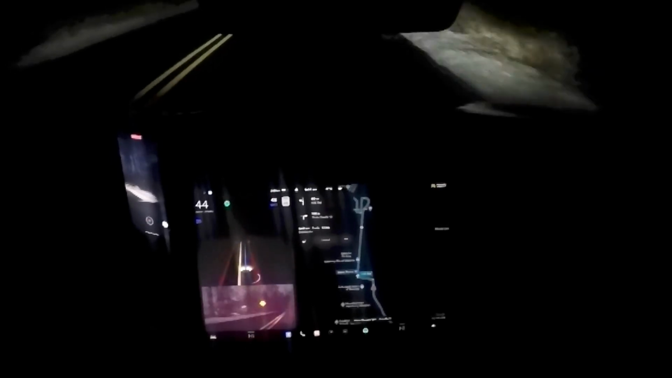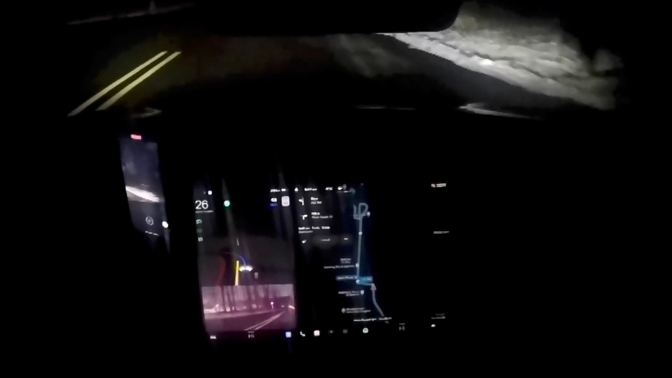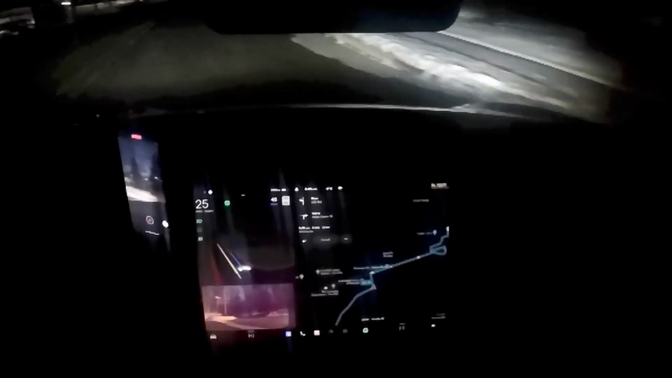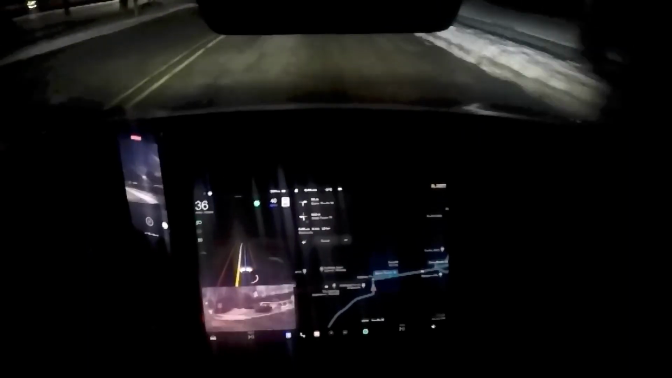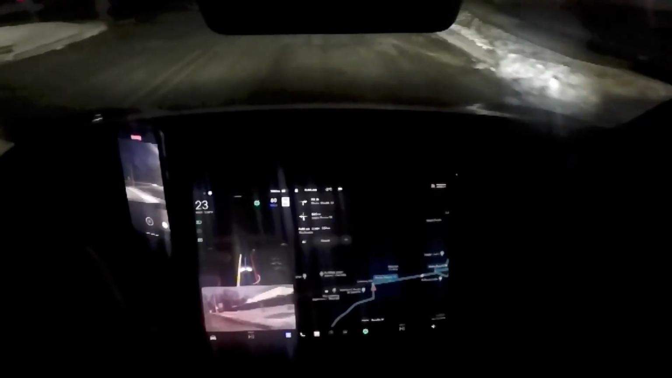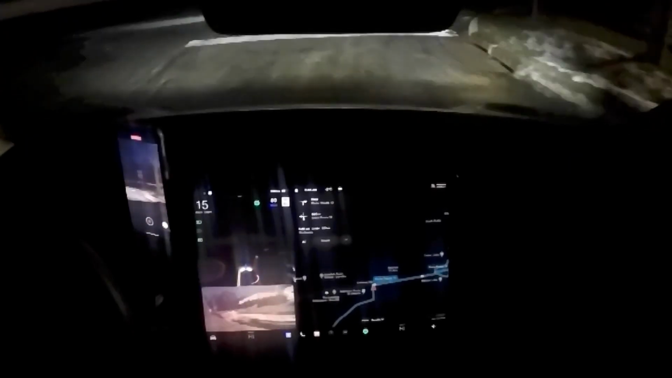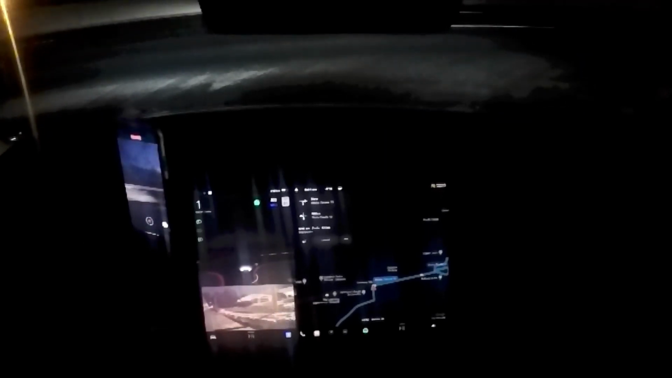So again, I'm trying to emulate all kinds of situations. Here we're going to go, I'm going to make a right here, as you can see. Okay, actually, I'm sorry, it's a left. And now we're going to go into this. It's a highway, a secondary road with 2 or 3 lanes in each direction, with a divider and traffic lights. But it is a challenge to get in.